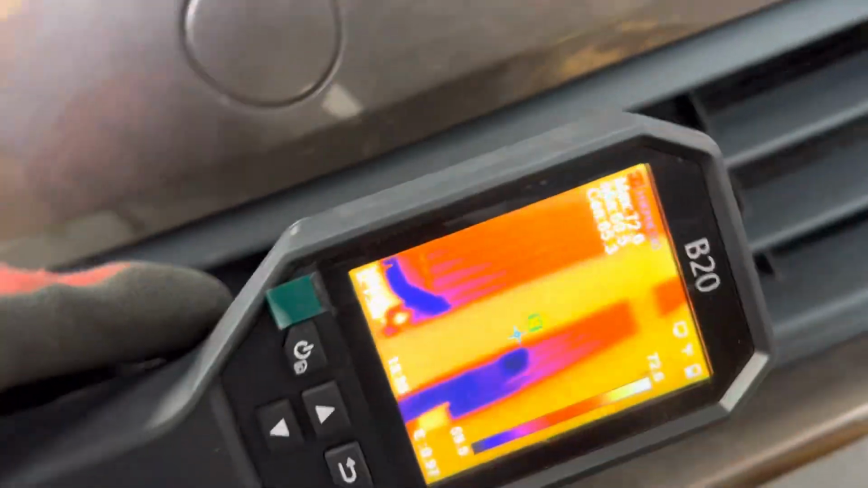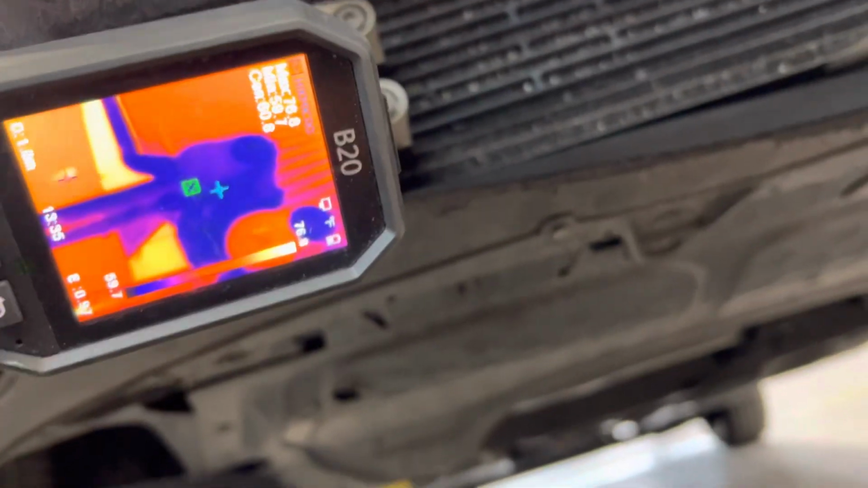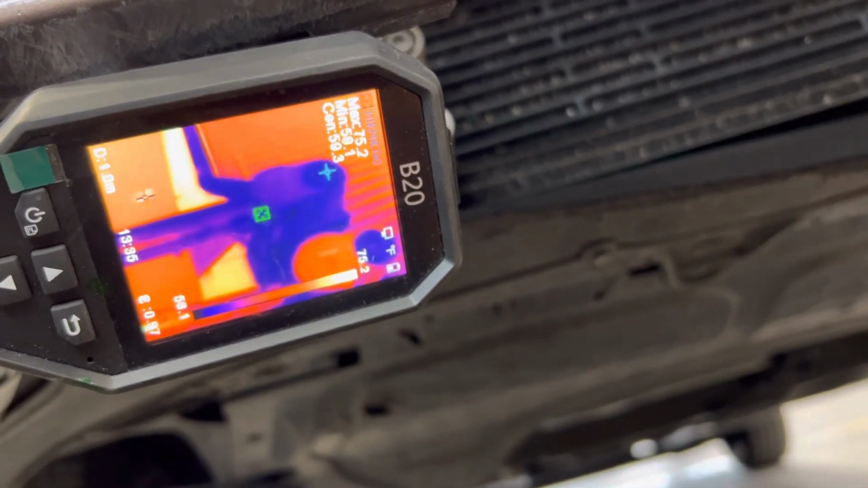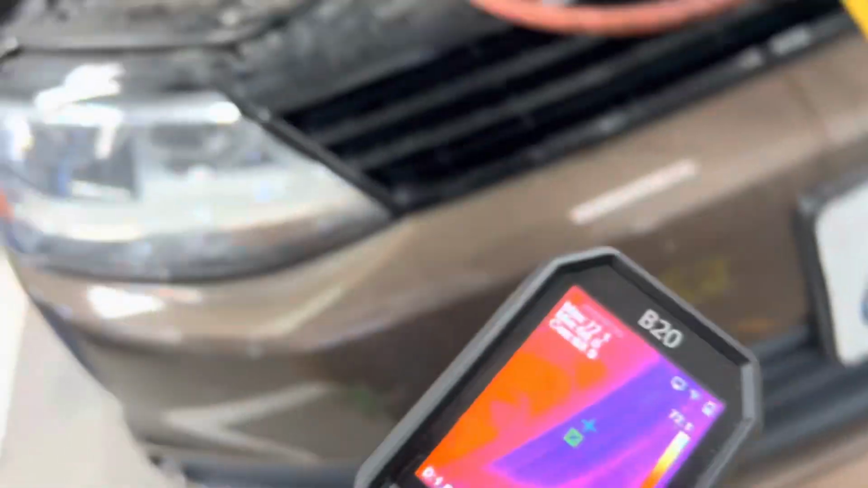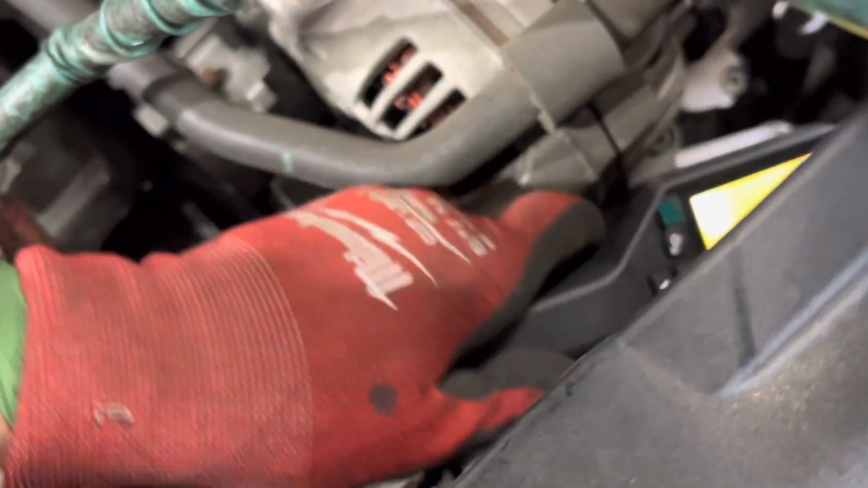Let's see what we're doing down here now. You can see the blackness on the lines in there, how cold they are. There you go. And what are our minimum and maximum? Let's see if I can make this thing focus. Come on. Sorry for the waving hand here. Well, you guys could read that. I can't because I'm upside down with my head turned because I'm bending over to do this under here. And you can see we're at a negative vacuum right now, but there's still a lot of refrigerant in the system. If we look at the compressor itself,